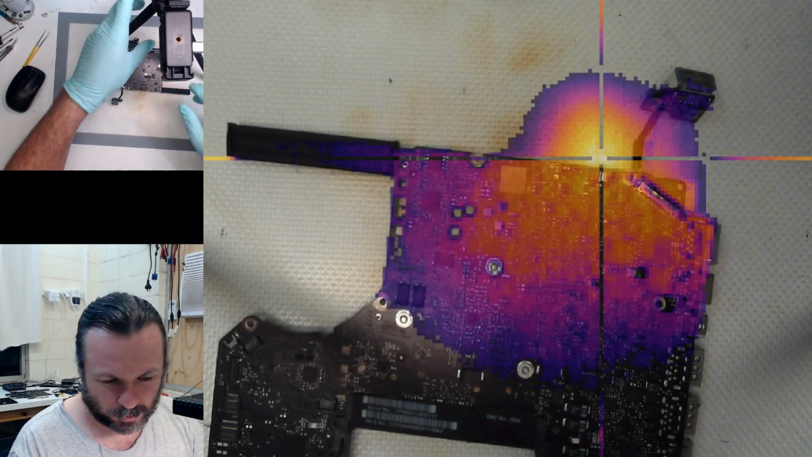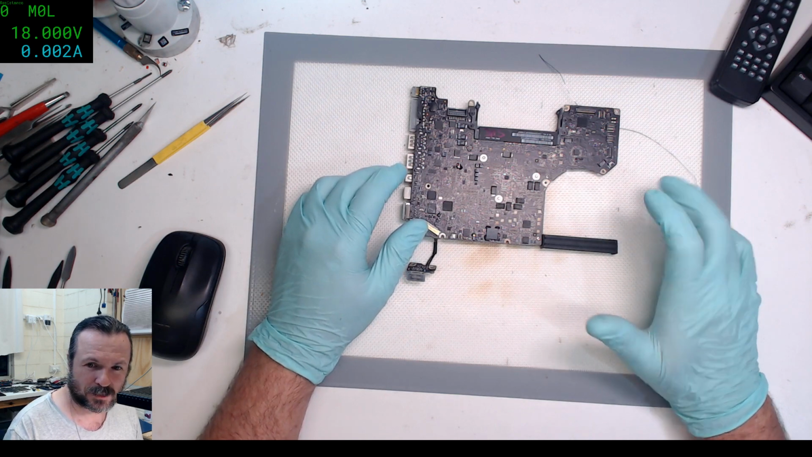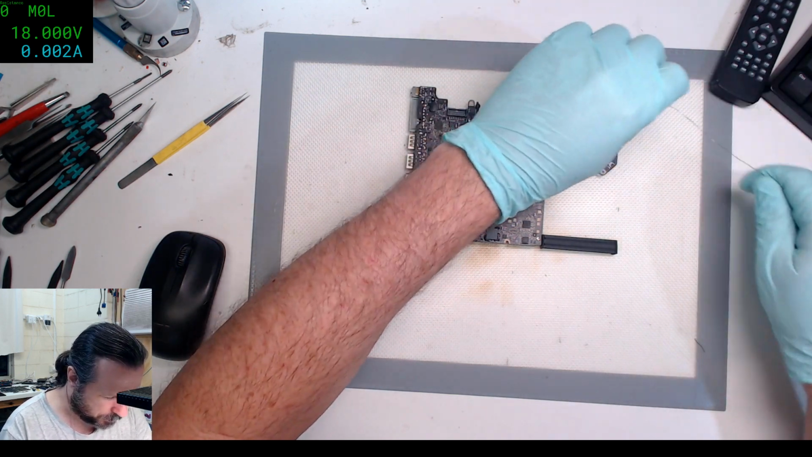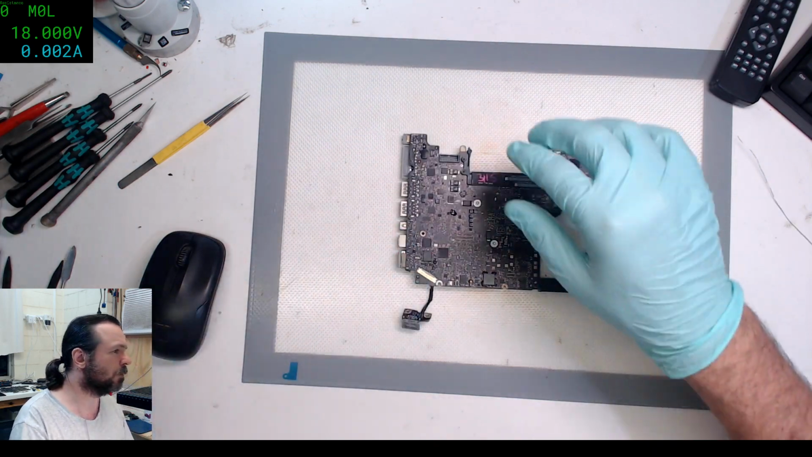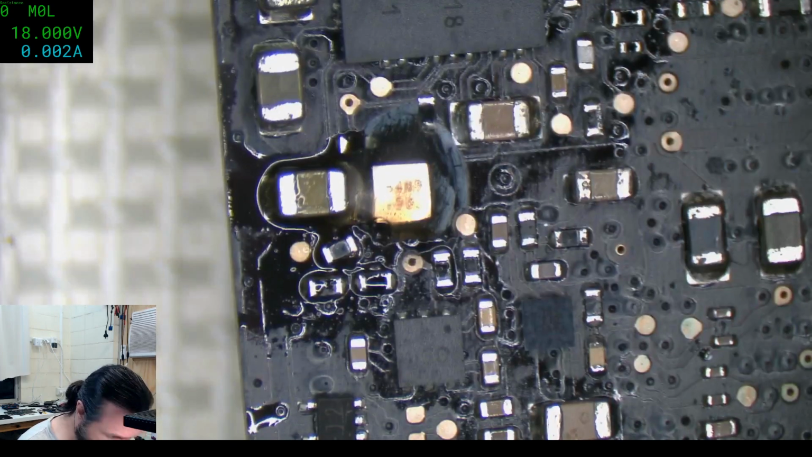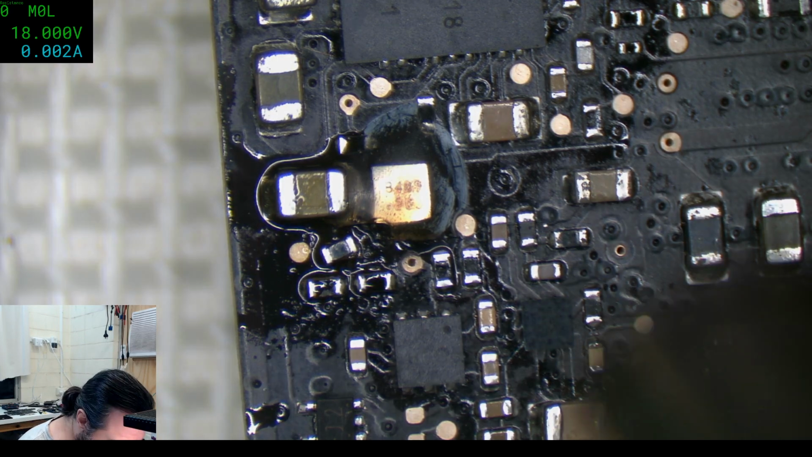I'll do the heartbeat one then. LCD backlight. The only trouble with LCD backlight is that I'll have to connect a screen, won't I? Because it will want to sense that there's something there before it will start driving it. Across the CPU caps. Okay, Christian, that's a little severe.